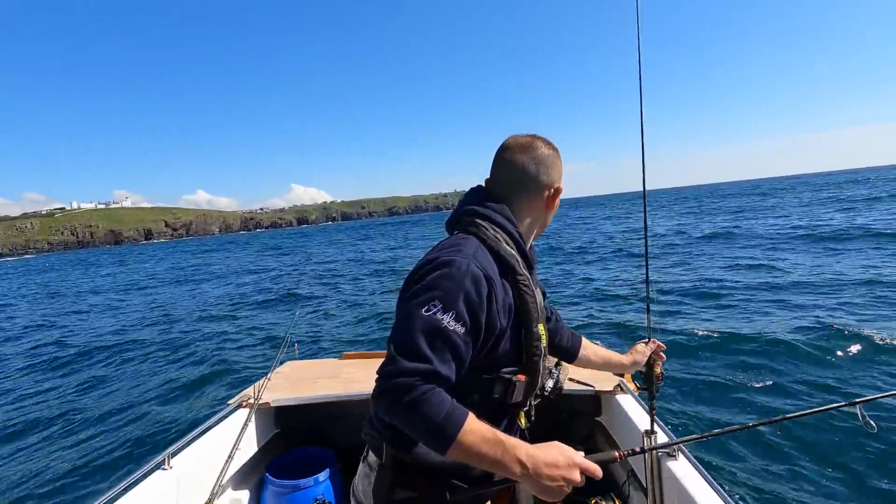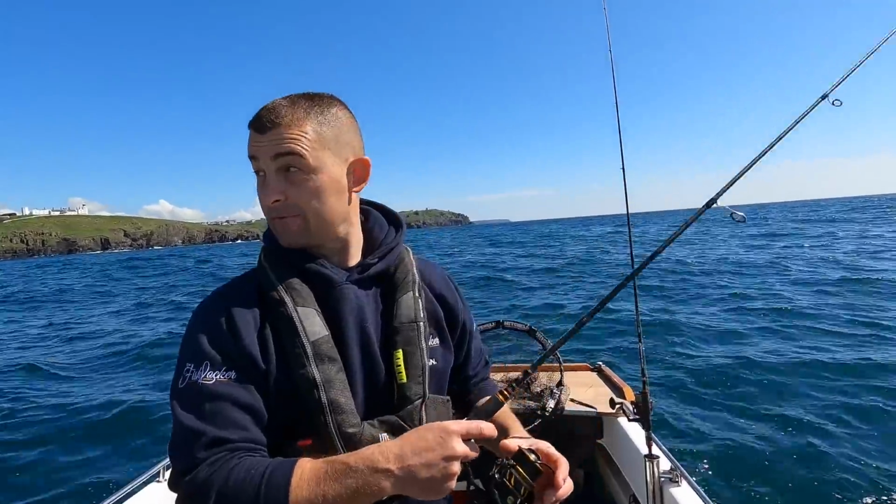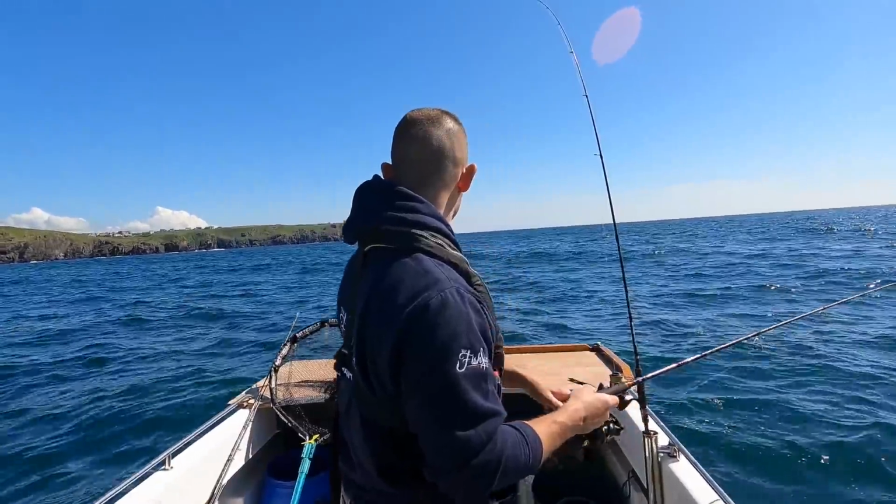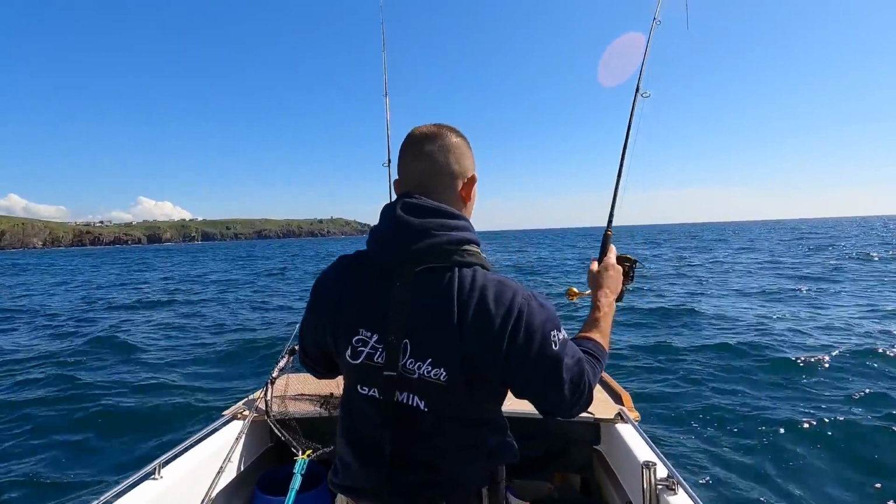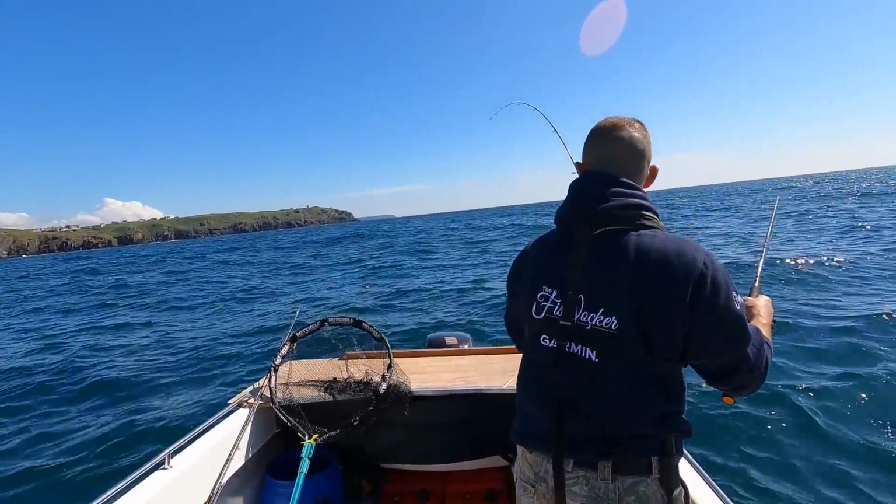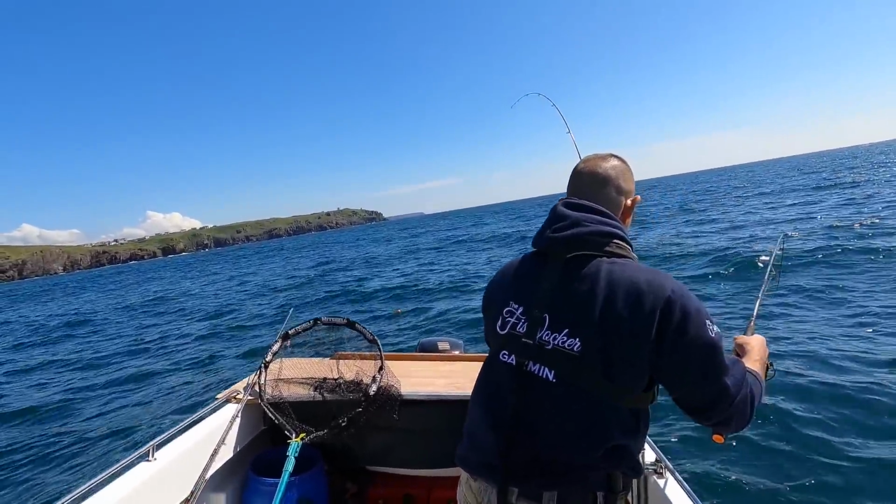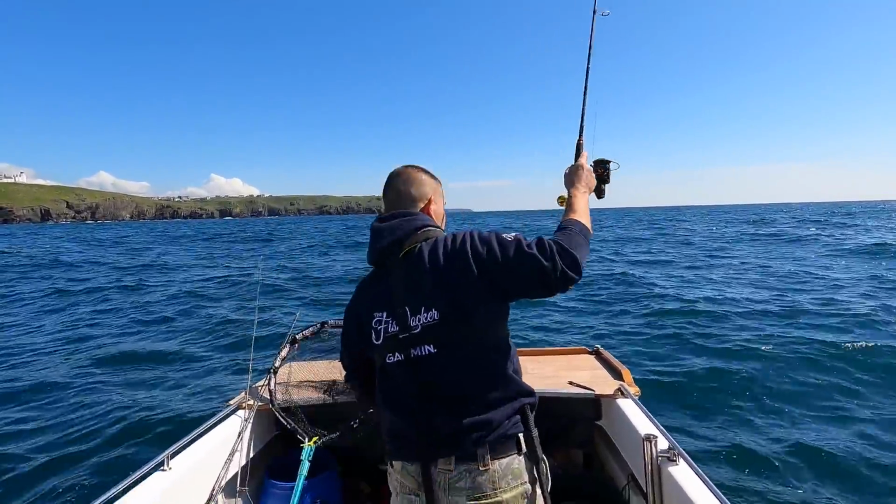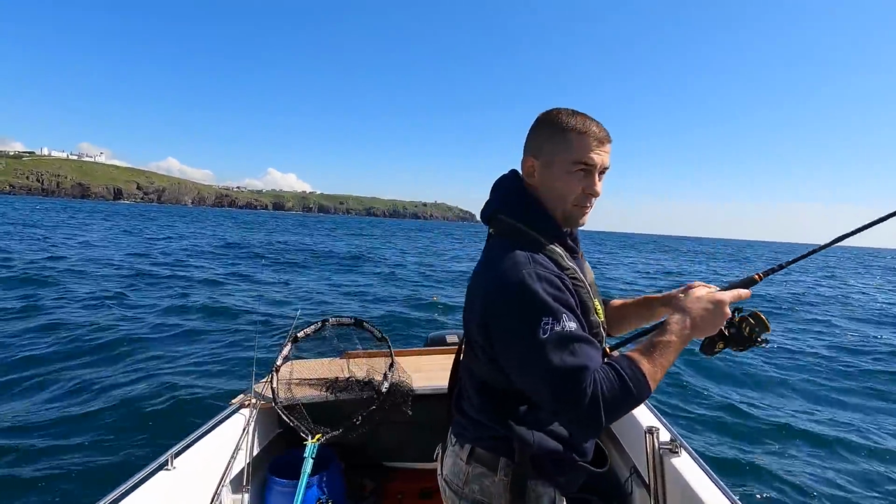It's a shame about that live bait, because that first hit that we had on the live bait was a big fish. It was a good fish. Nope. Ah, no, not gonna. Got a fish on one rod, and the live bait's come stuck on the bottom.